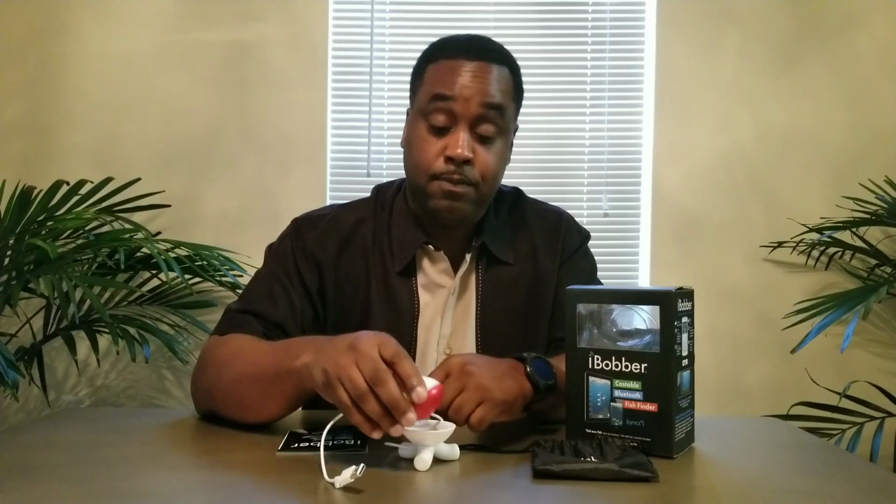Okay. Now, you may say, well, I want to use it to know when fish are on. And granted, it will do exactly that. In fact, it's got a feature that at nighttime, it will actually light up when the fish hits. So you can see that thing on top of the water. If it goes under, it will light up as well.